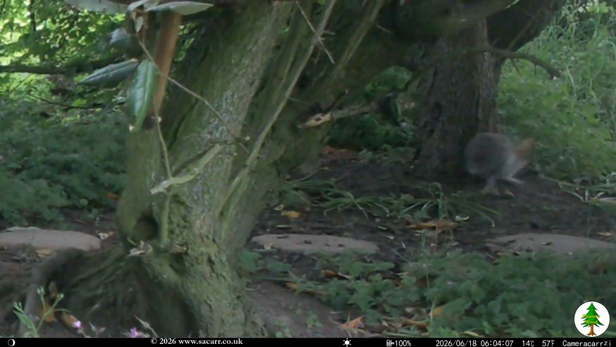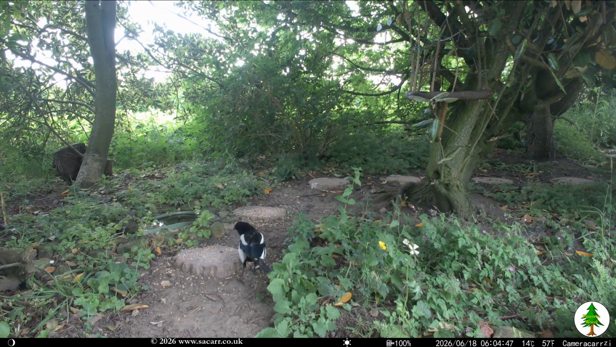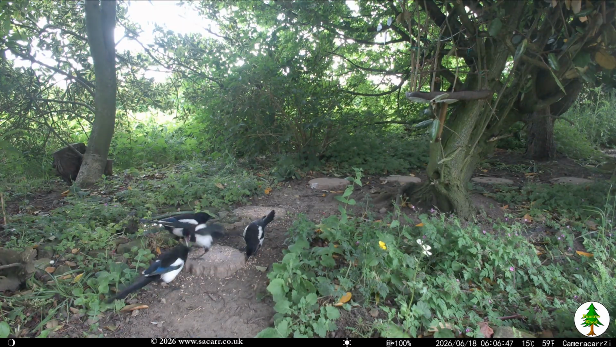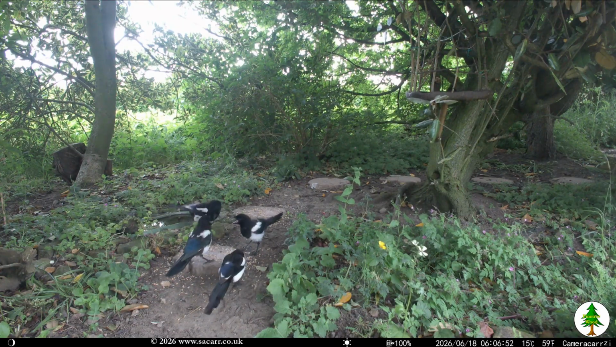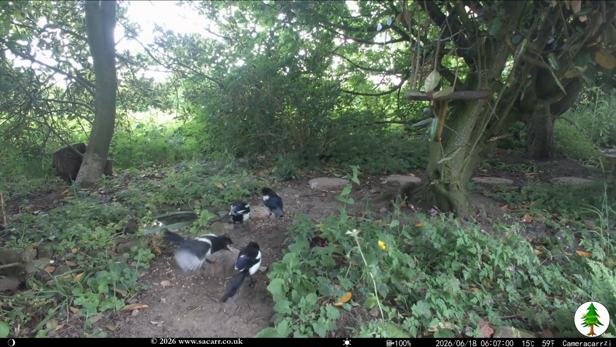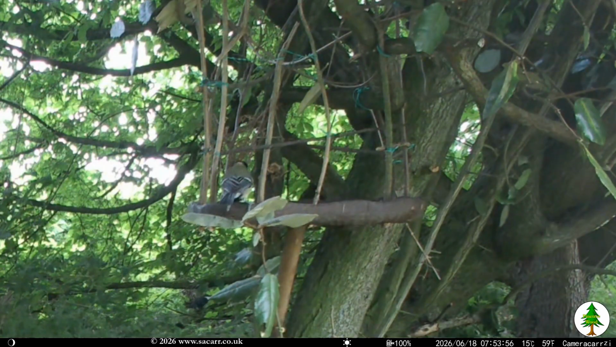Half an hour after the magpies, the young rabbit was back, followed by the magpies again. There was a rare sighting of a dunnock just before 8 a.m., plus a great tit. They seem to have mostly disappeared since spring. I see them occasionally now, but not often.